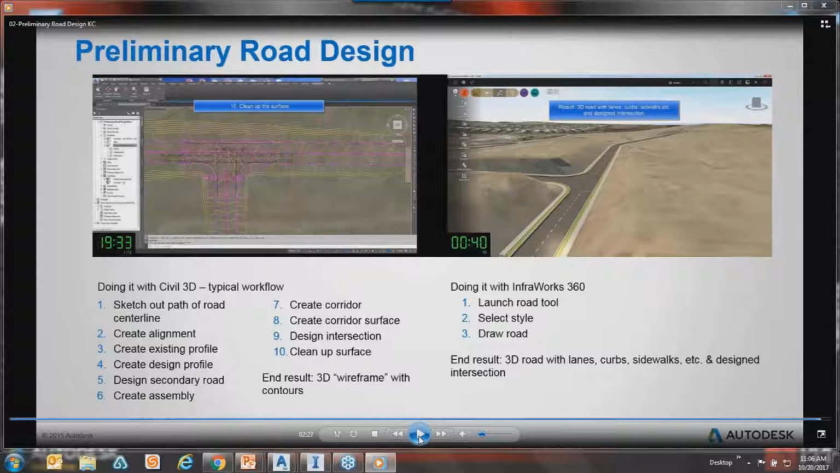But I jumped ahead of myself there because I was a little worried about time. Civil 3D, and everybody knows this, I'm just repeating myself, that's where we really do the hardcore calculations. And that's its strength, the precision of Civil 3D. However, it all can start from here.